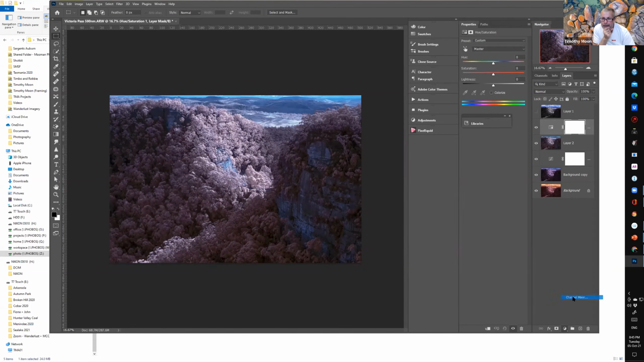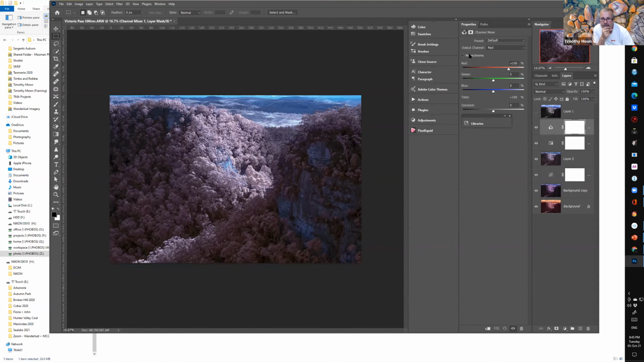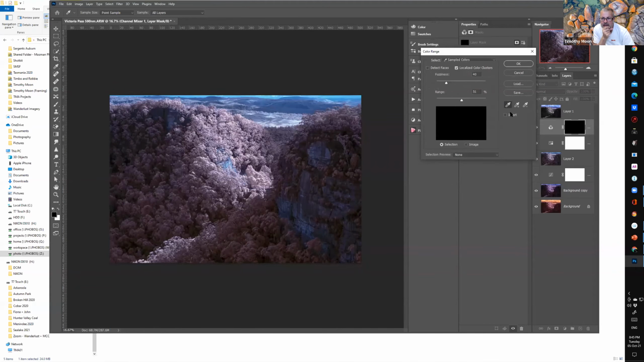I can come into Channel Mixer. I'm going to do a mask by colour. All right, so I come up, click on the Channel Mixer here. I go to Colour Range, click on Colour Range. I'm going to use my little picker here, and I'm going to pick this blue, and then I've got to increase its range and increase its fuzziness. All right. So I'm going to have to pick a few spots.